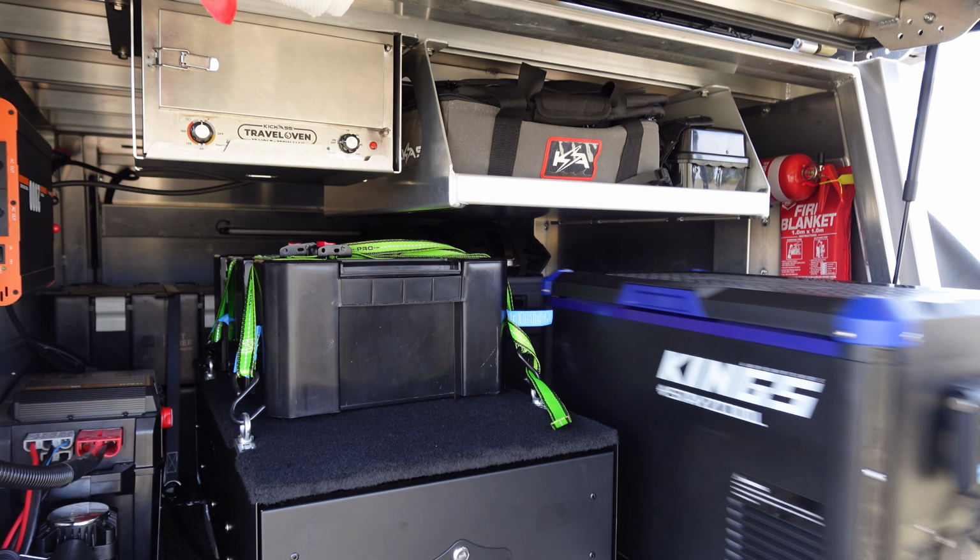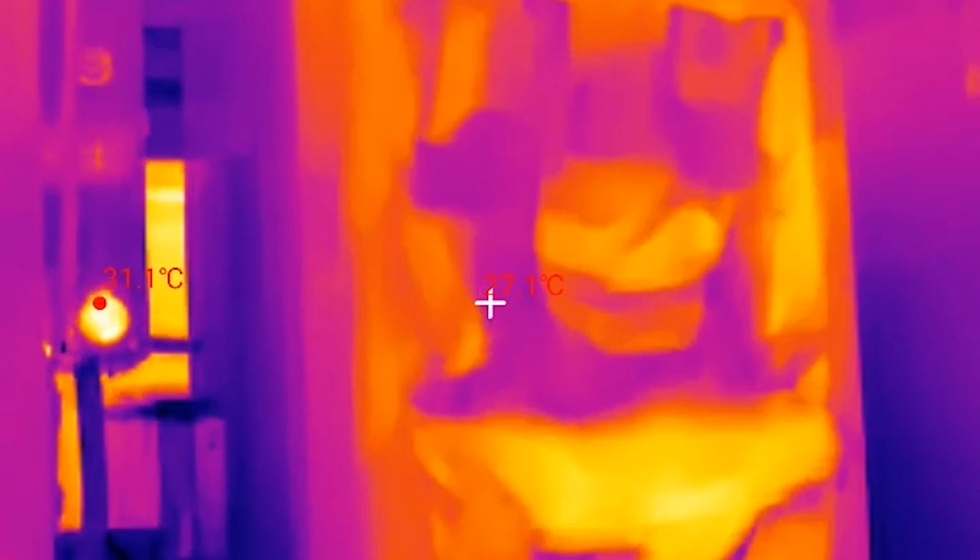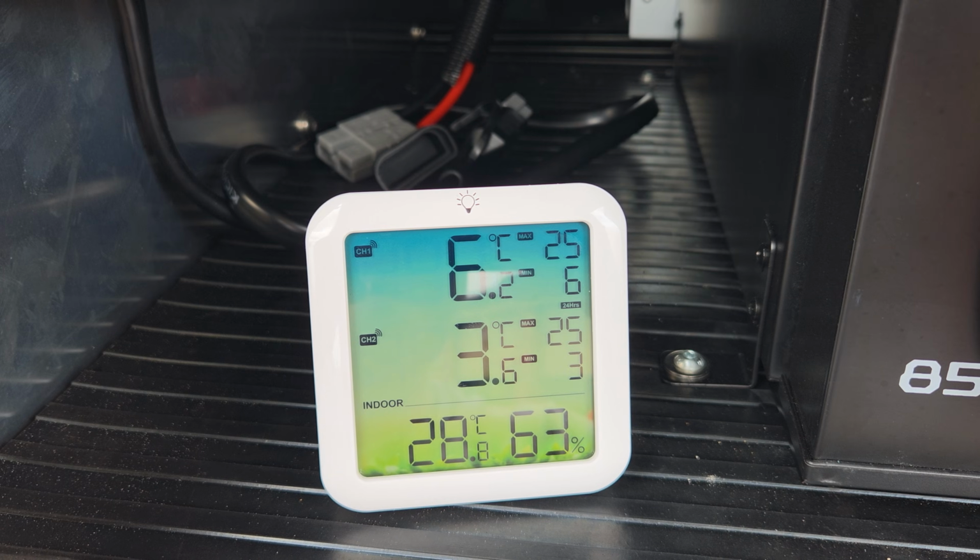You might assume it just comes down to how much space you have in your car and how high your canopy is. But there are actually massive differences in how these two styles perform when it comes to power, insulation, and keeping your food and drinks cold.